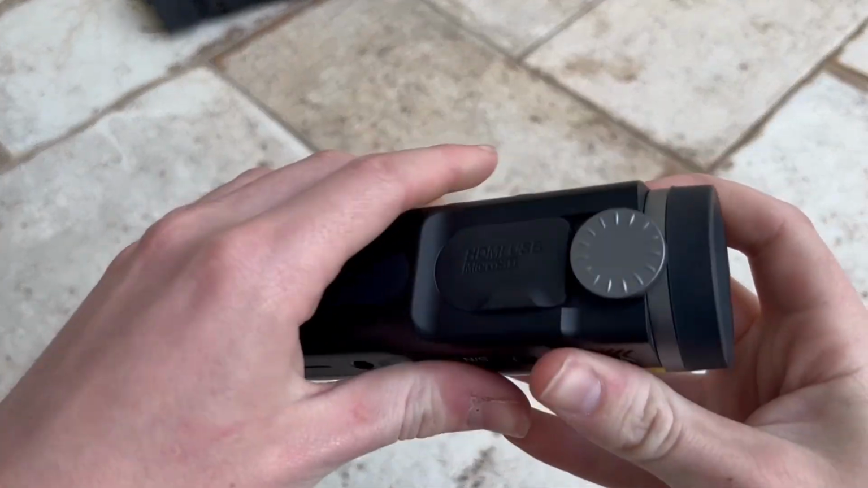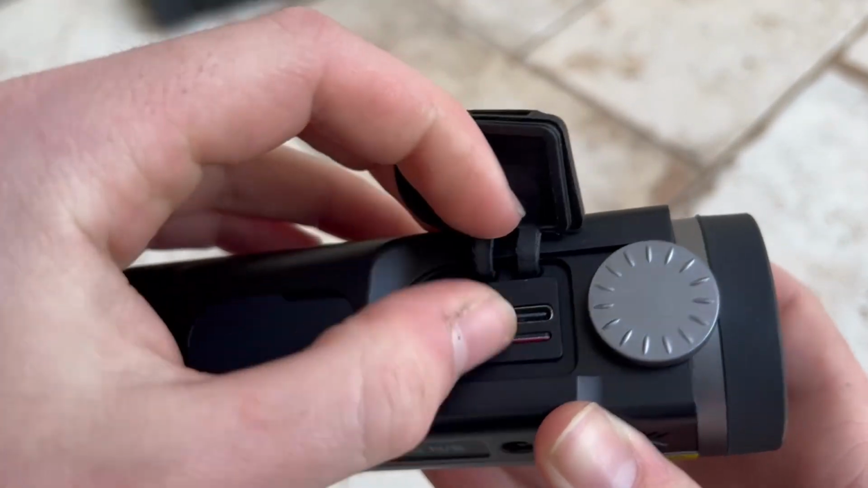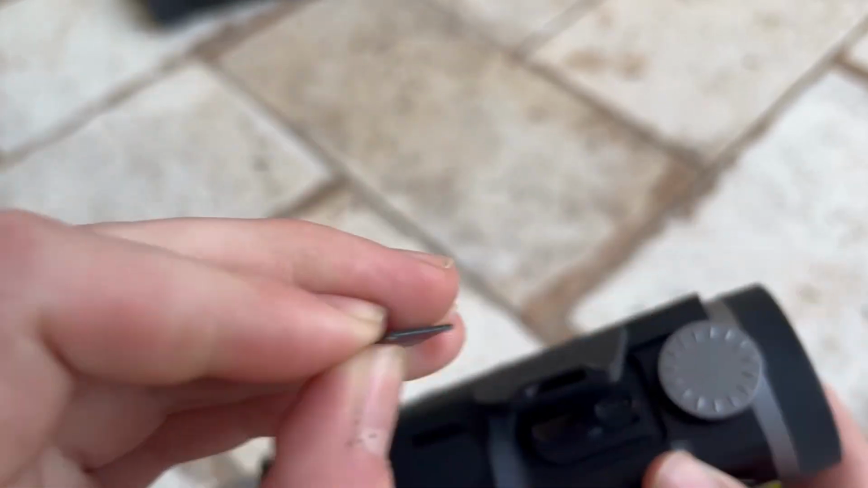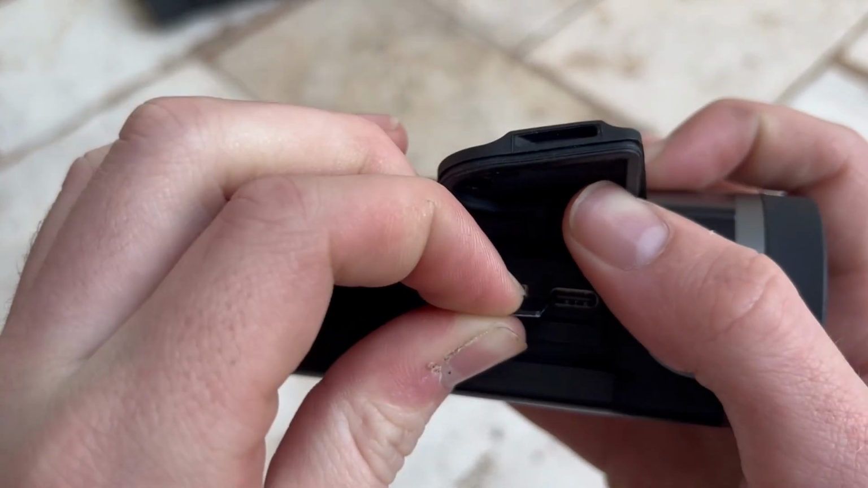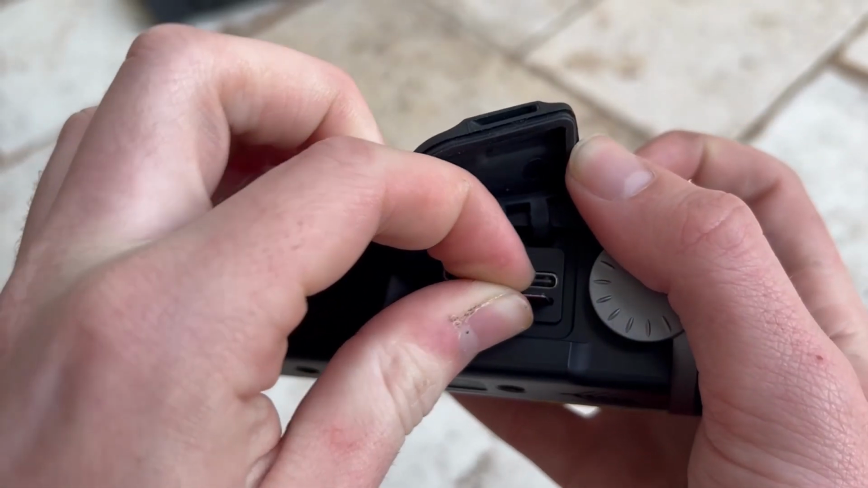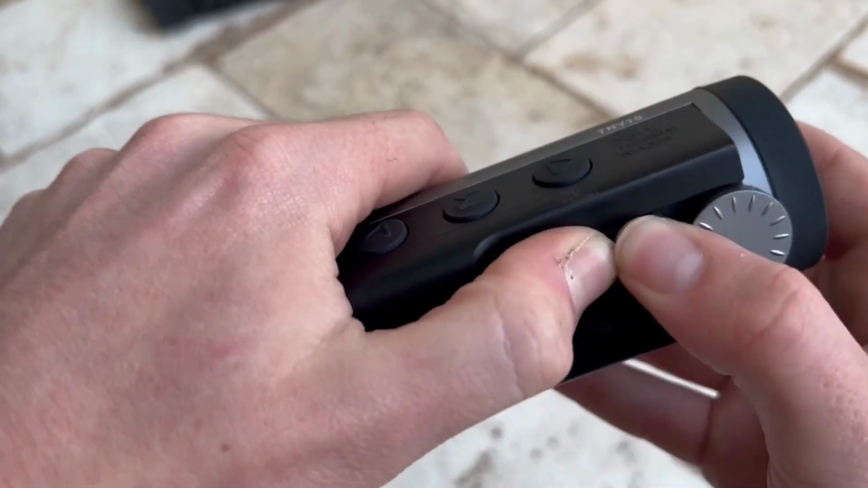The device accepts a microSD card for pictures. It ships with a 32GB microSD card that can be inserted to the side of the device under the charging port. With pictures only taking up about a megabyte each, that is tons of storage. I know you're probably wondering this right now, but sadly this device cannot record video.